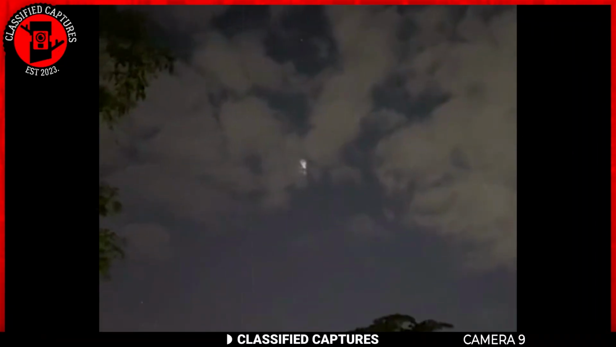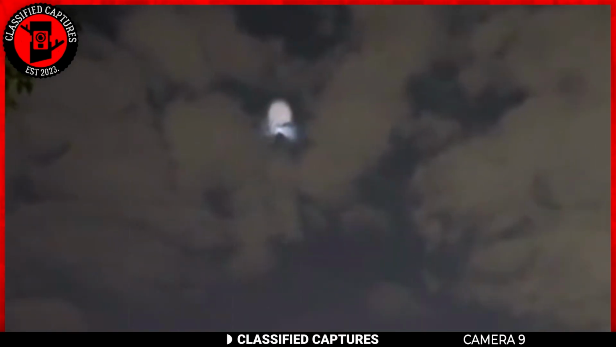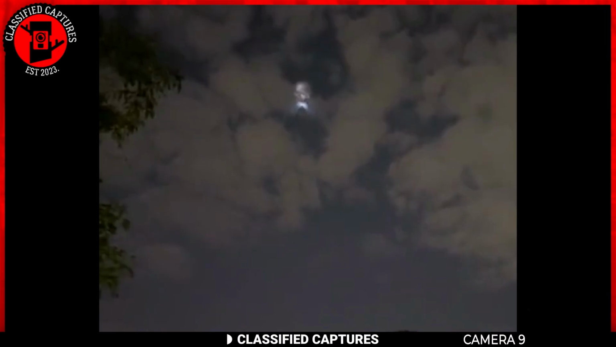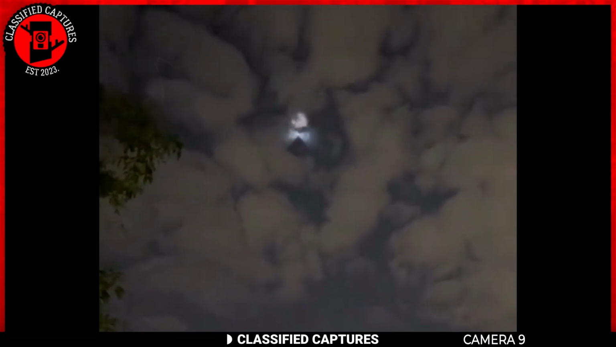In a time where mysterious sightings continue to proliferate, another enigma unfolds in our night skies. There was a luminous object spotted in the sky one night. It had this rectangular shape, but looked like the moon. It's hard to make it out because it's hidden in the sky, but as it moves, you can see it.